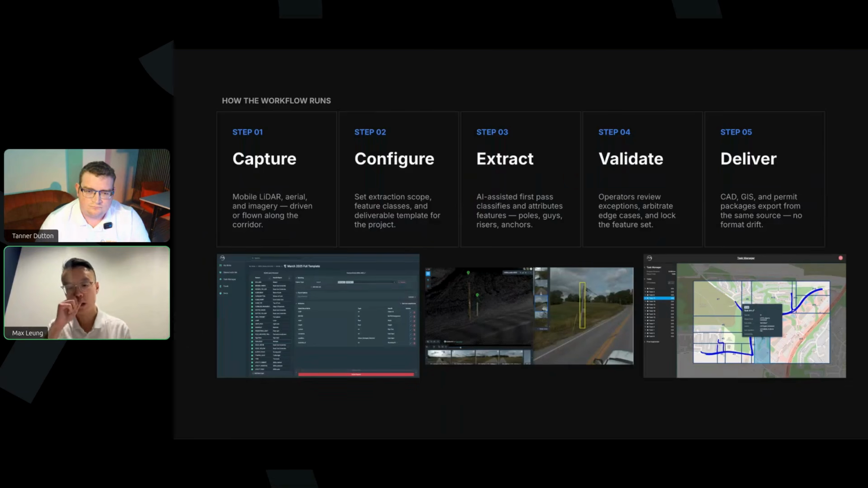In terms of how that actual workflow works, we've broken it down. You can see some examples here where you can break it out into different templates, essentially matching up the schema that you have, whether it's DOT specific, utility specific, or a company specific schema that needs to be matched. Then extract all the different features, whether it's poles, different types of curbs, or guardrails, and then ultimately validate and export it out as well.